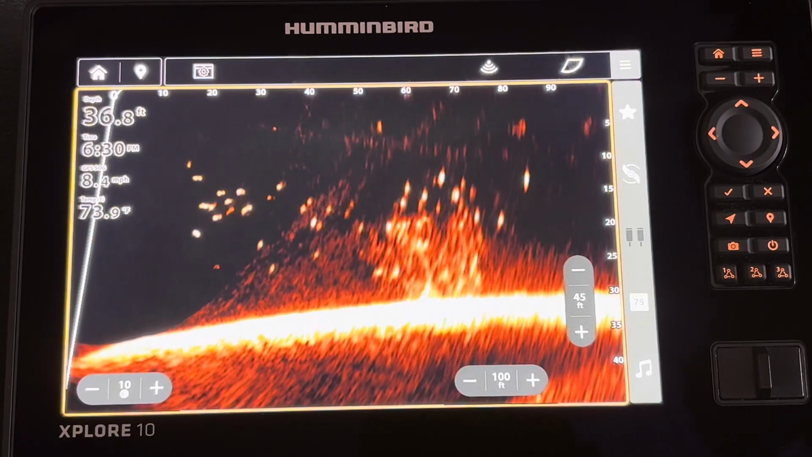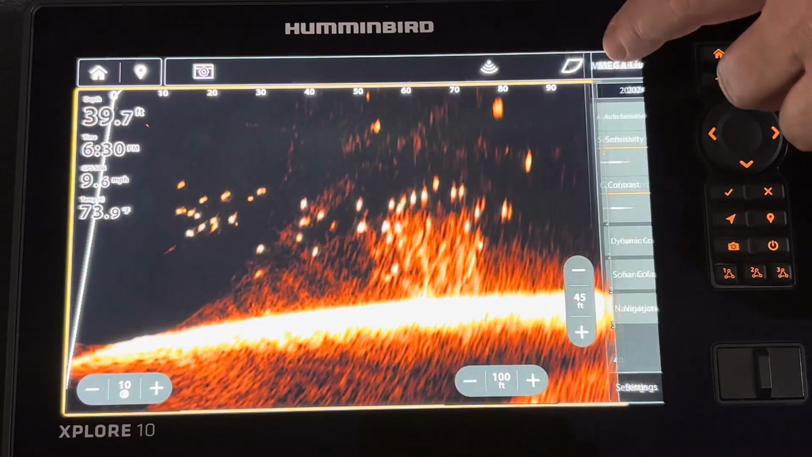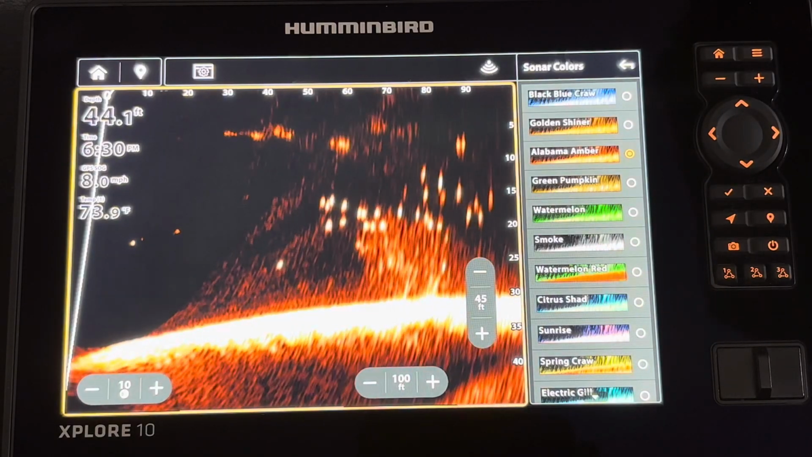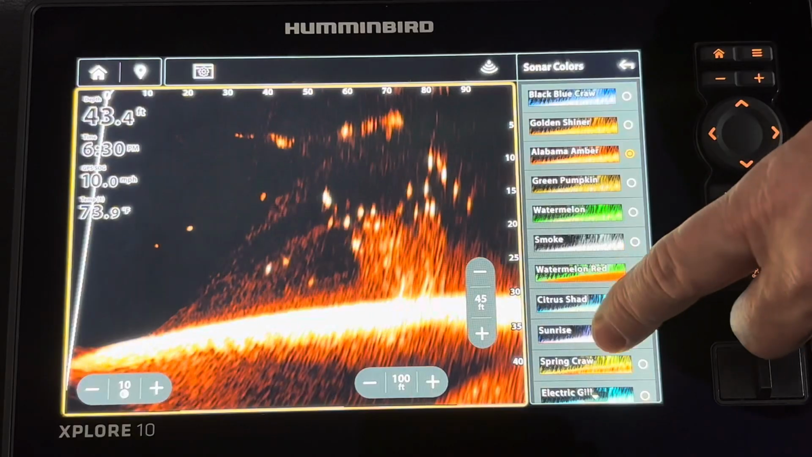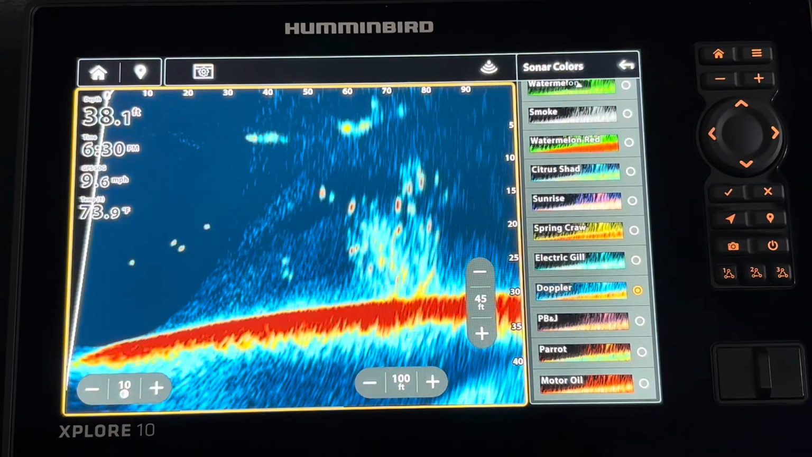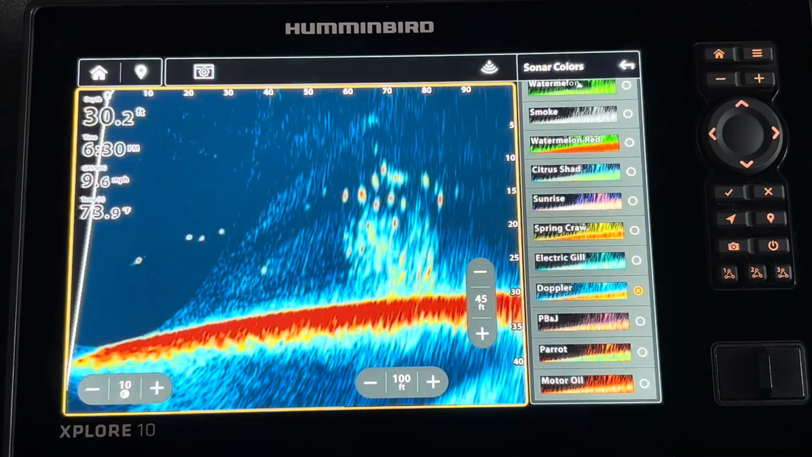The XPLORE unit has many color palette options. Just press our menu button and we go to our sonar colors, and we're going to click on our sonar colors, and they have names now. The amber ones have always been popular. This Doppler one is going to be very popular as well, and it's that quick and easy to change over to a different color palette.